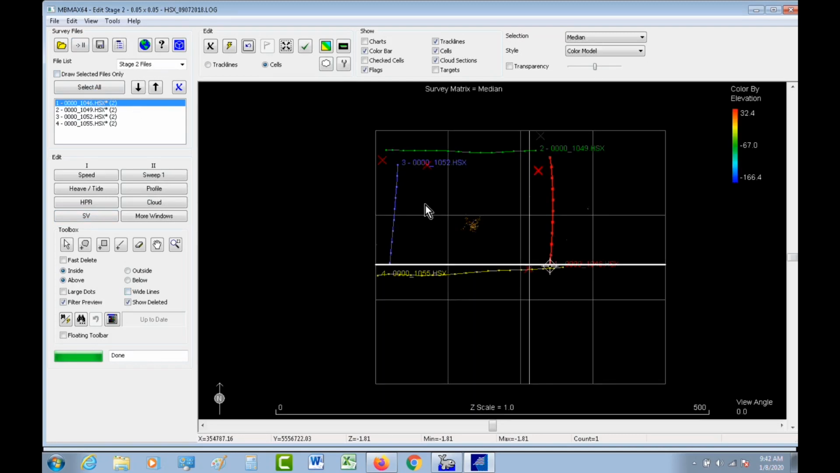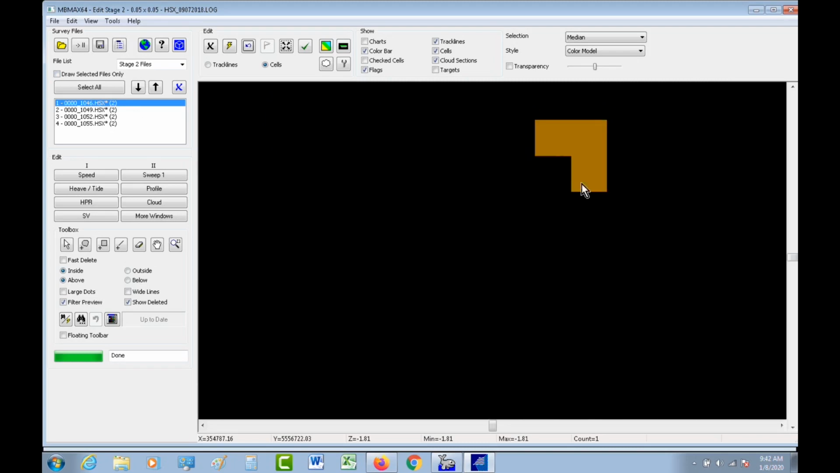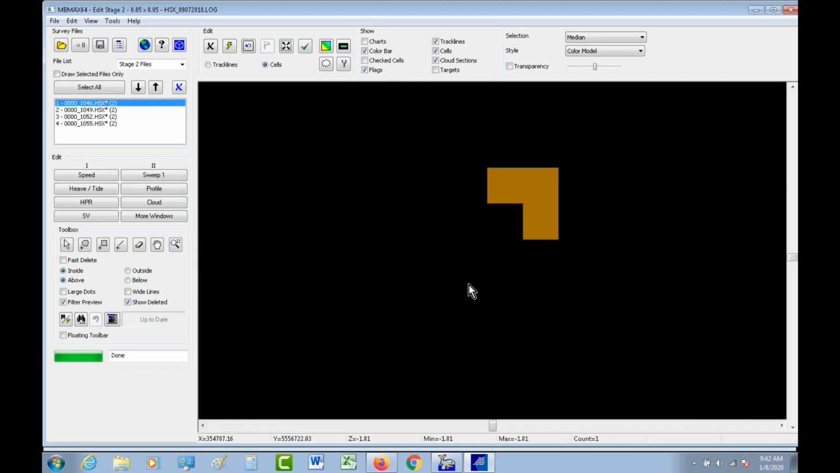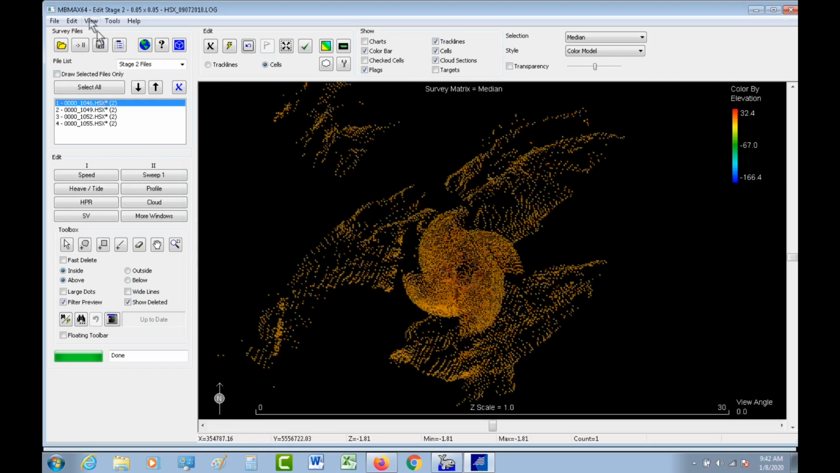And I've got a very fine resolution. So remember, this is a meters project. My grid resolution for my matrix is 5 centimeters, right? Because that's how fine the laser is. So I'm going to zoom in. We can see that there is some kind of a yaw misalignment right now between this.